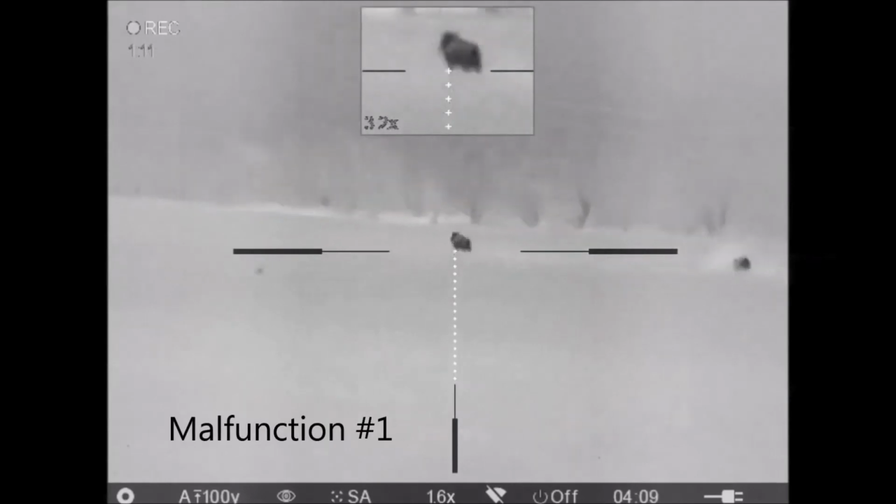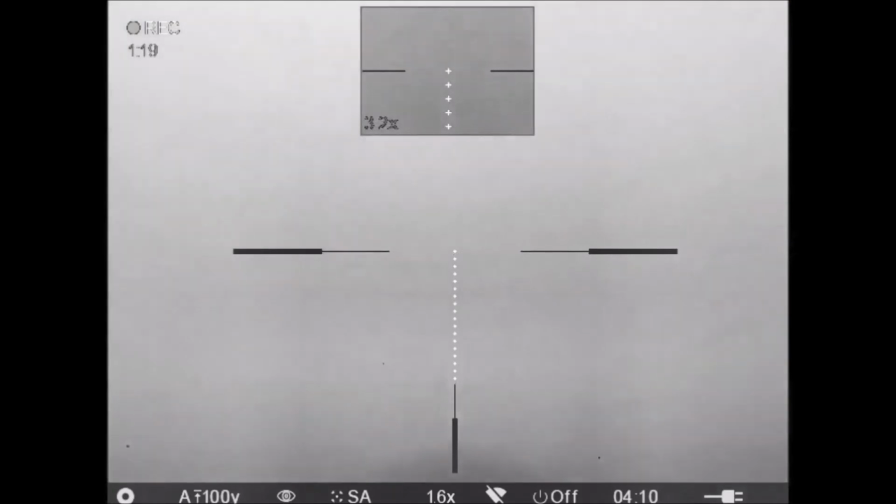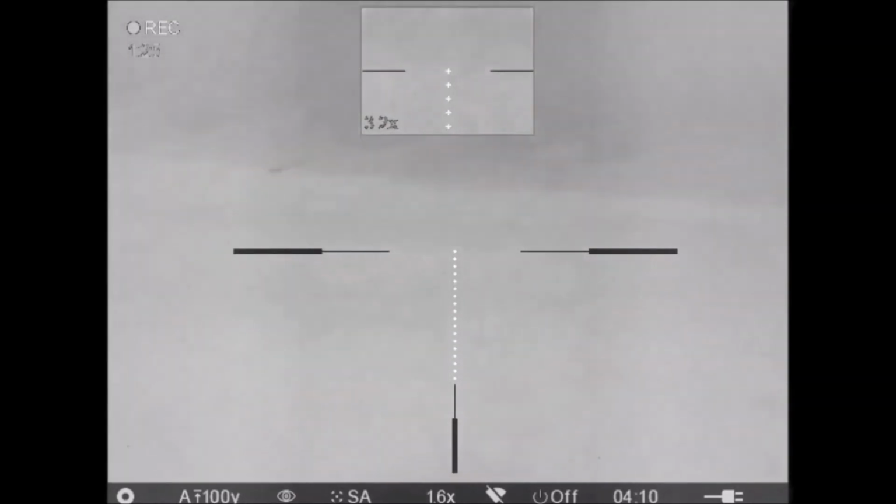Here I've had a feed malfunction, so I have to stop and clear that, and the hog that I've just shot disappears into the distance. On your left. And that's me calling out to the other shooters to let them know that I've changed positions from where we originally lined up. I see this hog is still standing, so go ahead and put another shot into him.